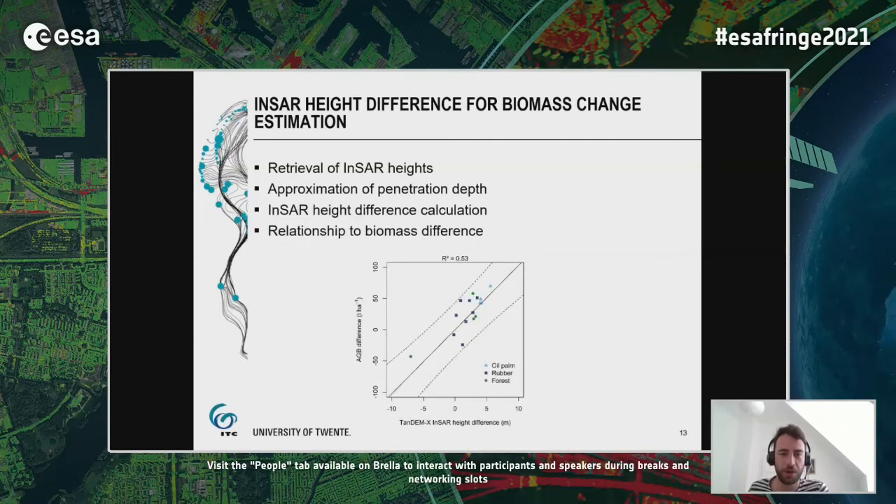And this propagates now also into the relationship to the biomass. Here again, the original one without the approximation of penetration depth. And then if we approximate the penetration depth in these InSAR height differences, then we see a much better relationship. We still see a little bit of scattering in these smaller change areas, but it's much improved. And also the R squared improved in this relationship.